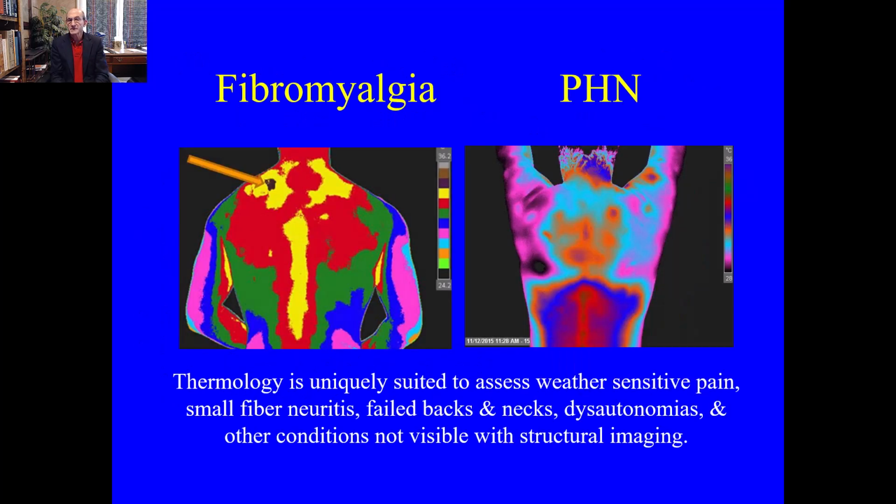There are several neuromusculoskeletal conditions that have thermographic findings. Fibromyalgia can show localized hotspots. Post-herpetic neuralgia can show changes in skin temperature in the distribution of where a viral neuritis may have occurred. Thermology is uniquely suited to assess weather-sensitive pain. People say that the weather makes their pain hurt. That's largely autonomic, sympathetically derived.